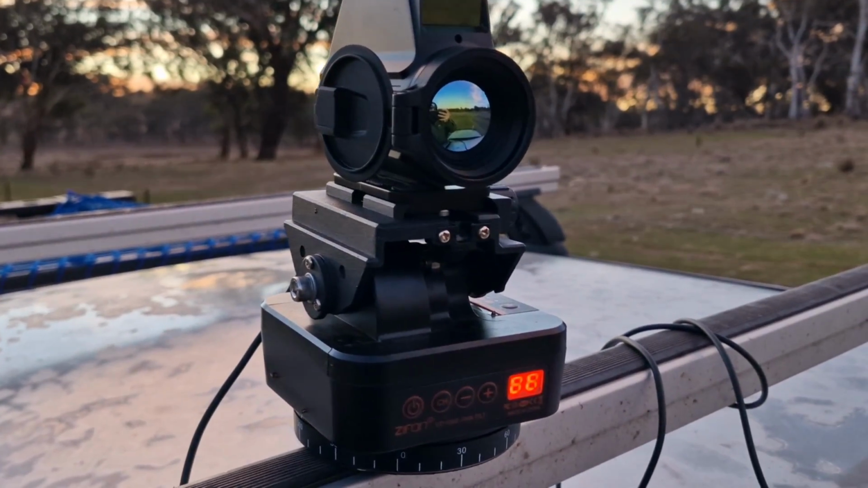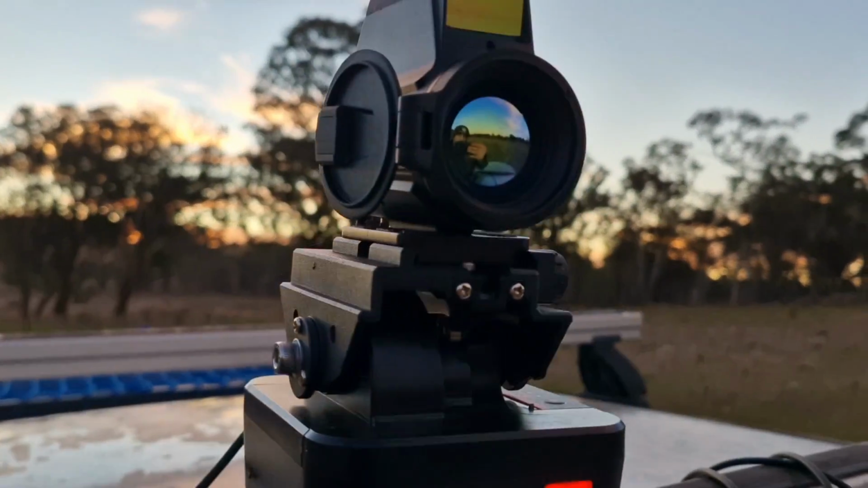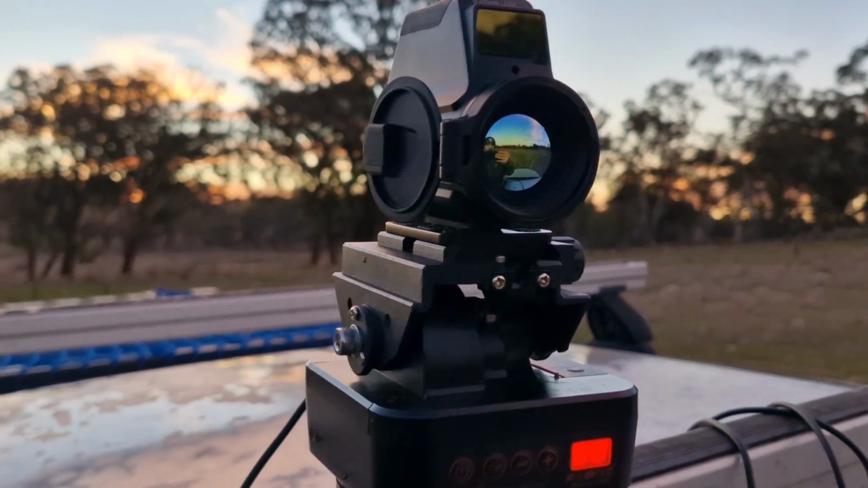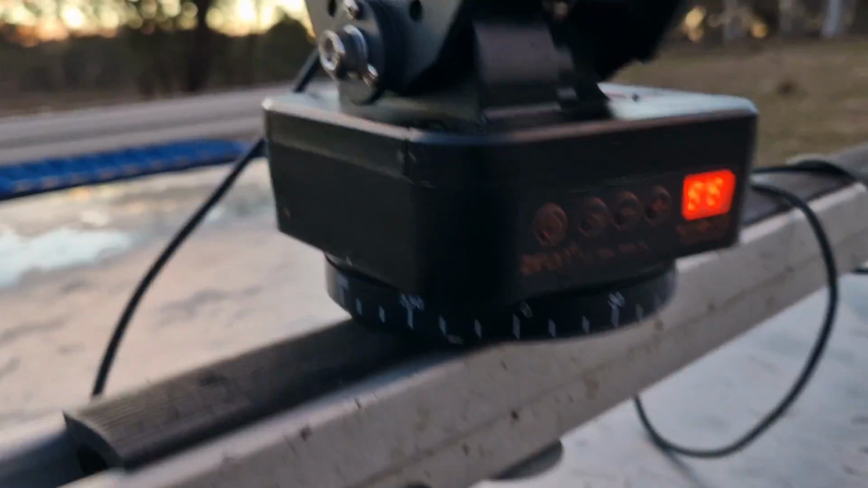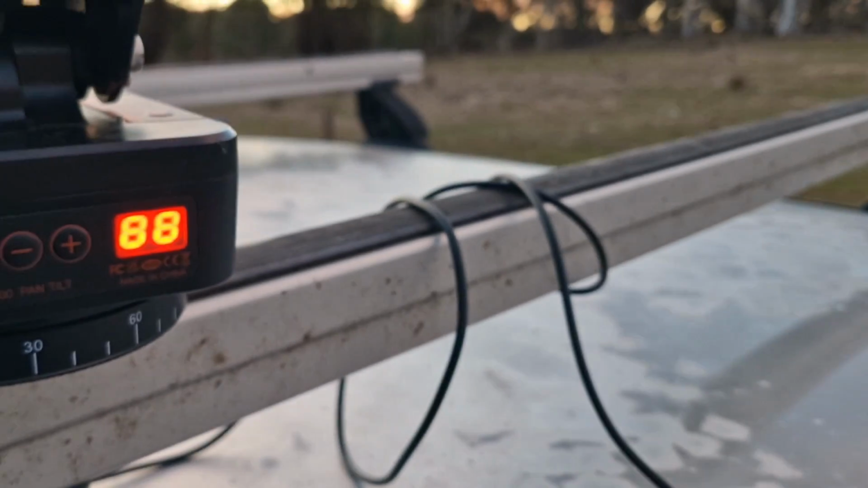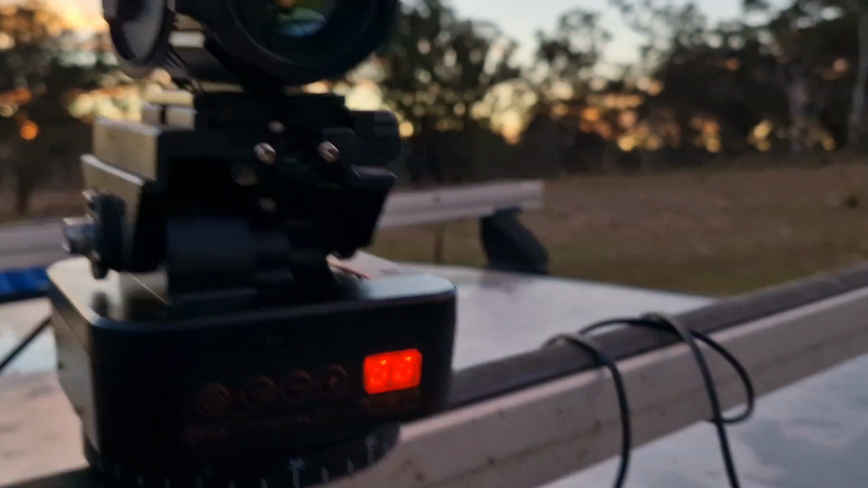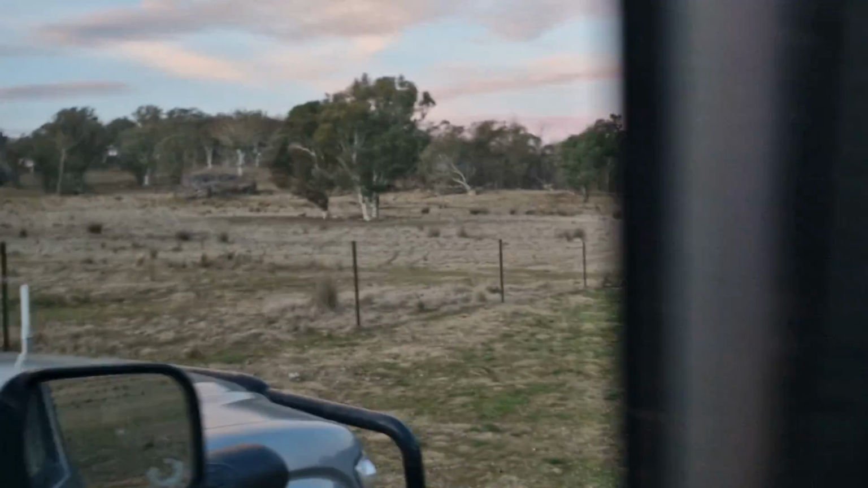So that's how I've got it mounted on. It's just bolted with a 1/4 inch thread to the underside of my roof rack, just there, if it'll focus. And look, I've been down dirt roads with it. It seems to hold on pretty fine. And then from there, obviously we have the supplied cable coming through the back, just below the USB-C port. I'll just wrap it around my roof rack just to sort of tie up the loose cable, and it goes down, which I then have wrapped around my snorkel.